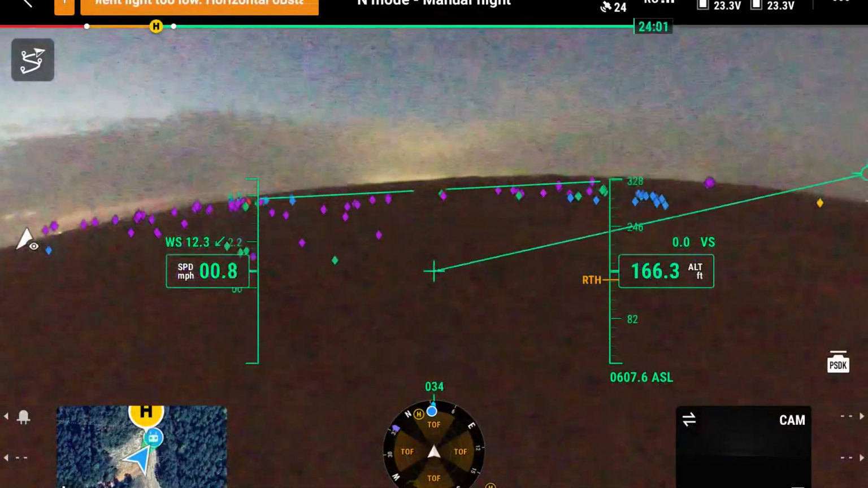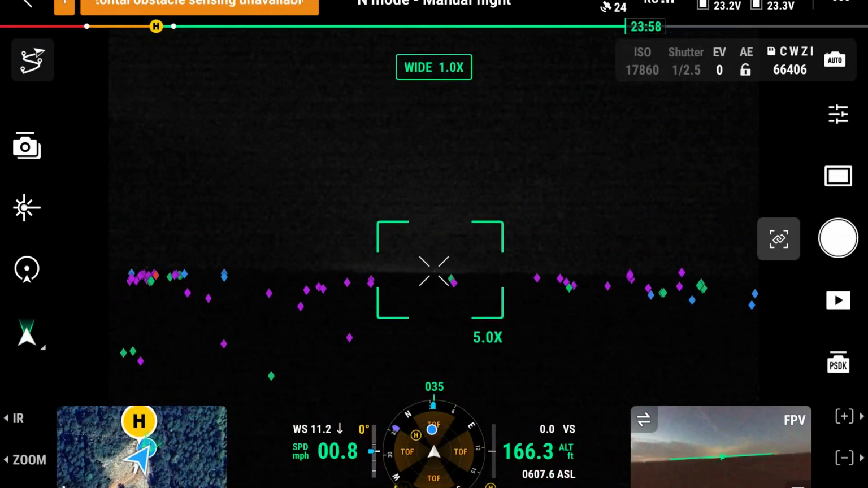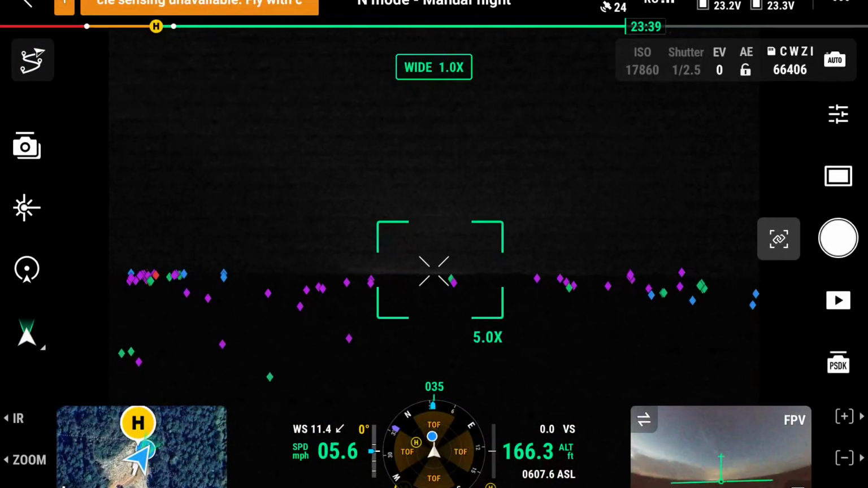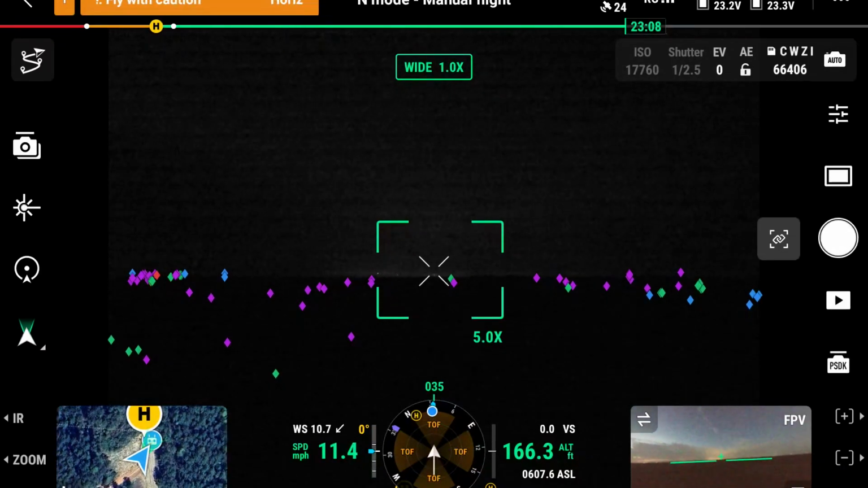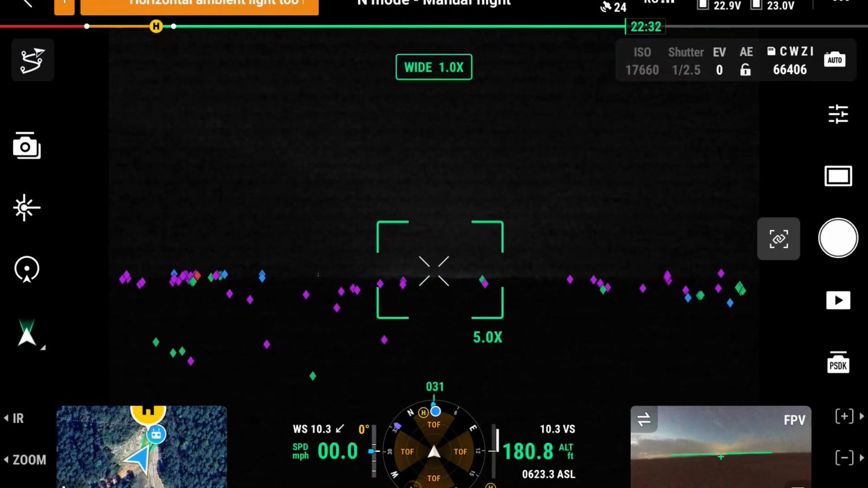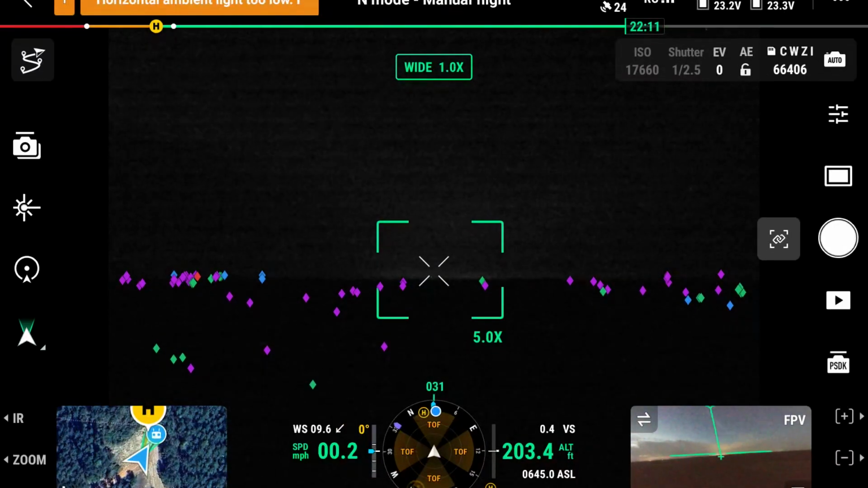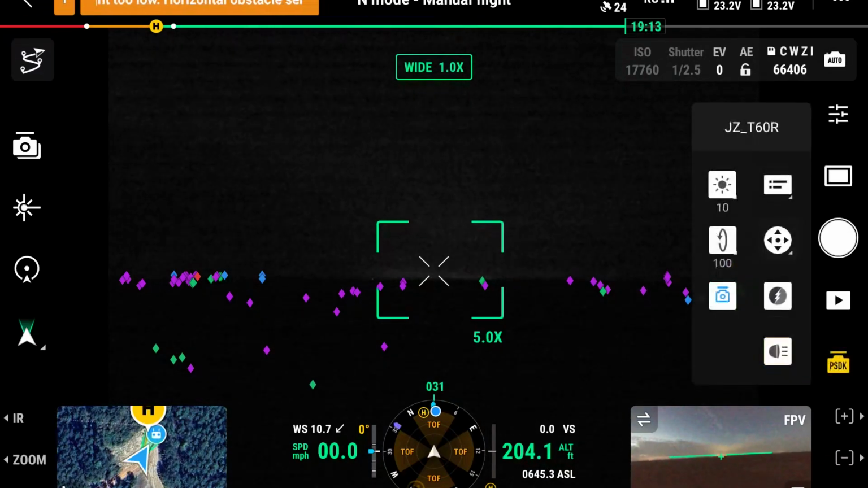Let's see, we can go a little higher, go 166. All right, pretty close, 204. I think that's where I had it on the other one too. So let's turn on the camera.